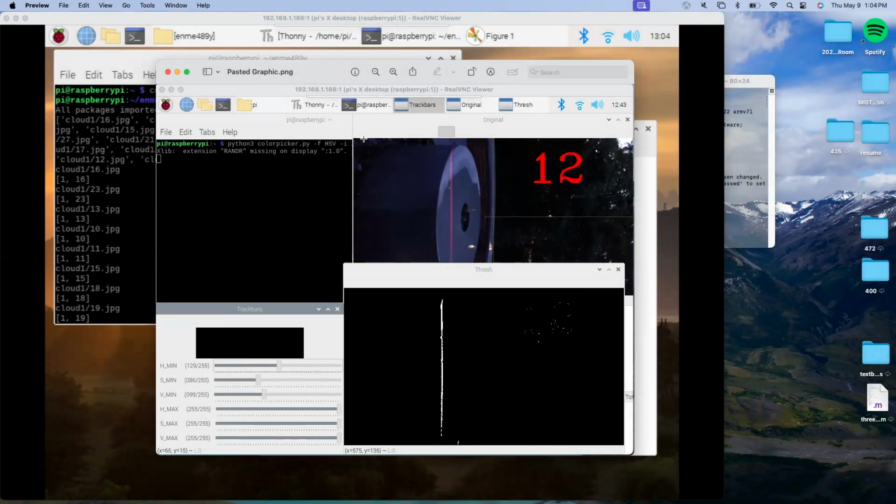So after taking all of our pictures for our scan, we use Color Picker to filter the H, S, and V values. As you can see here, we have a good representation of what we want to display from our image. And then after that,